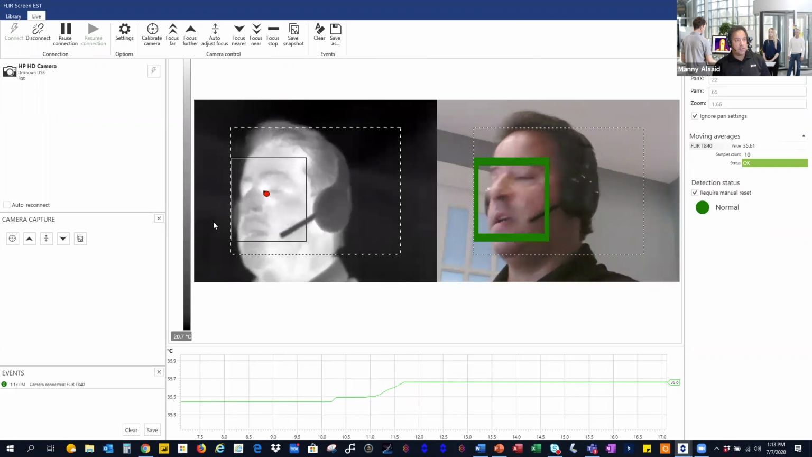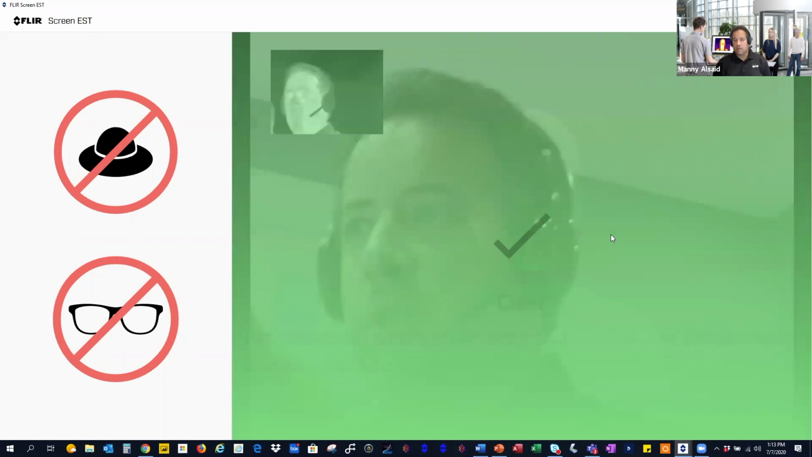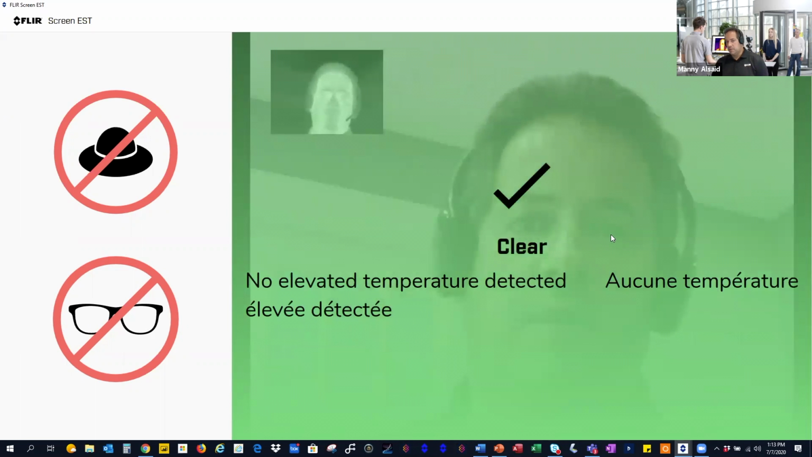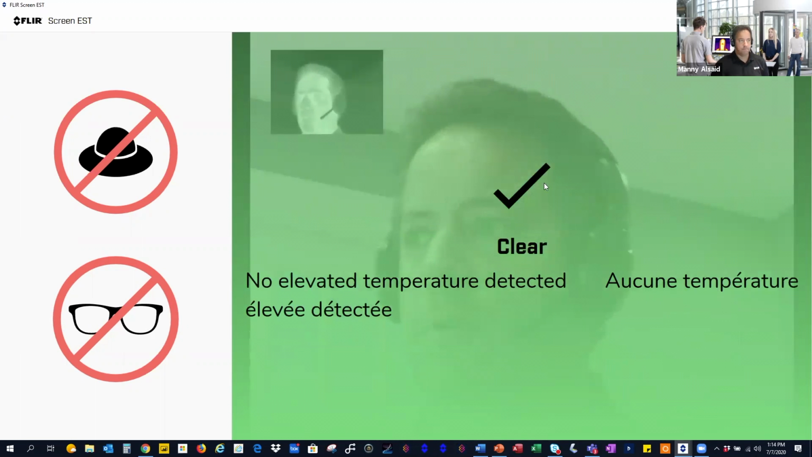The person being scanned, they will have this screen. Again, this is landscape mode, but you can have it in the portrait mode. And as soon as it's scanned, if the person is clear in temperature, it'll say, go ahead. You can put whatever messages you want here as well, clear, elevated temperature detected, go to the next step, and so on and so forth. So you have a lot of different options that can be used for your scanning.